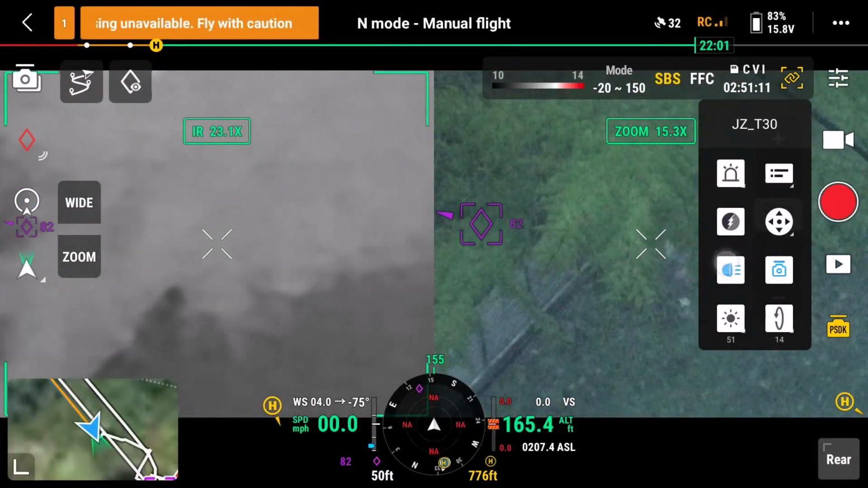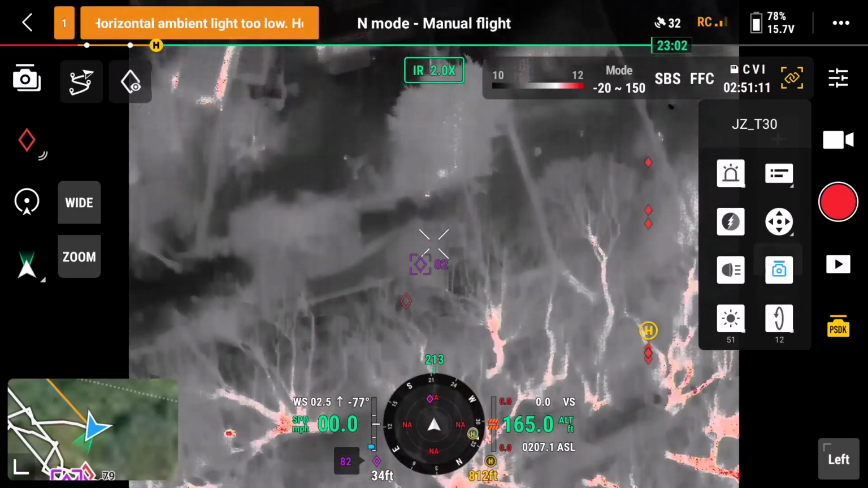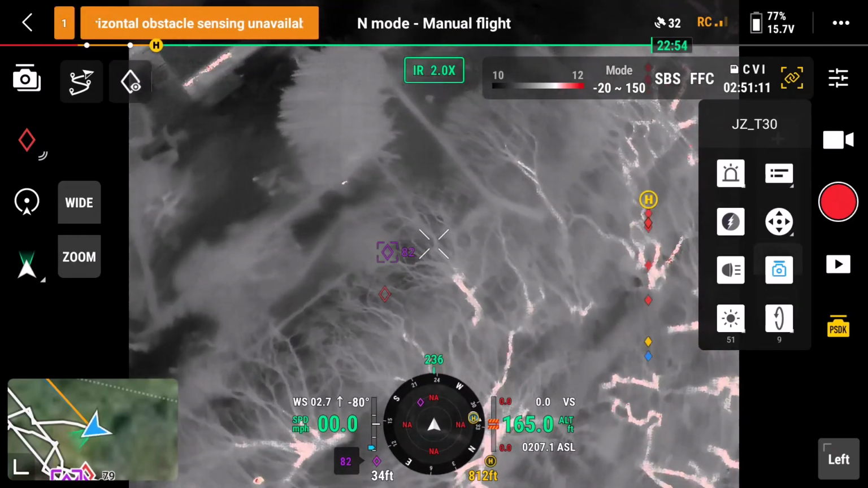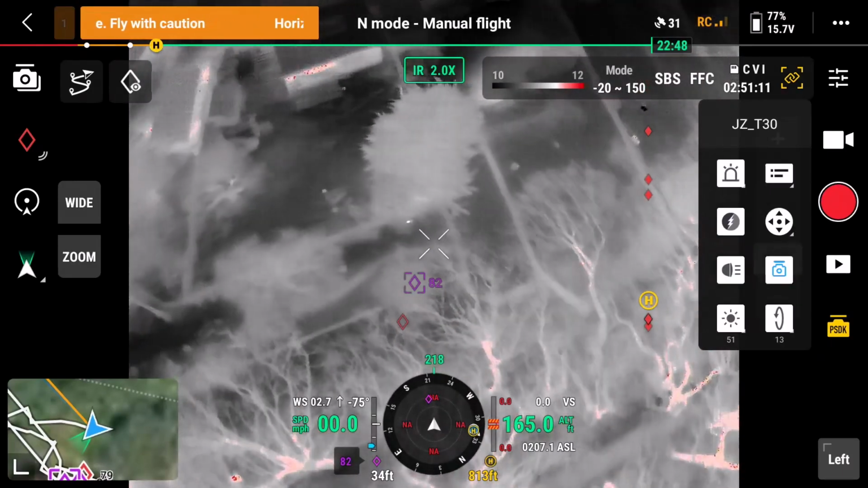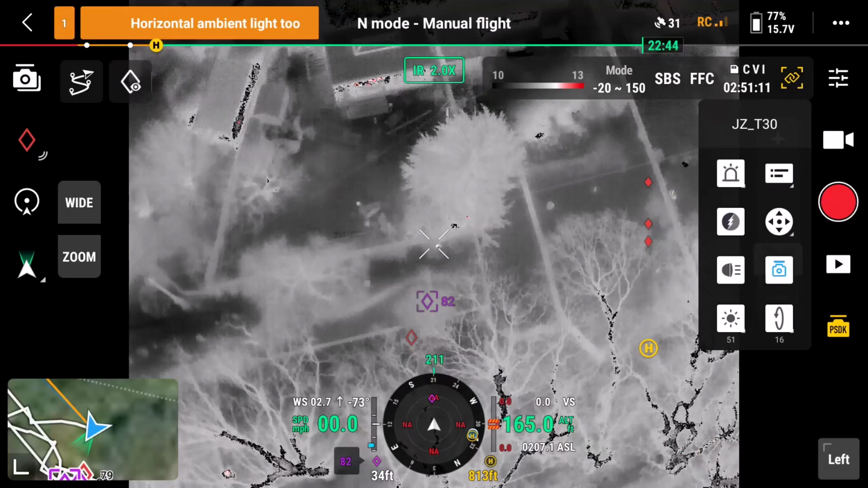Let's turn that beacon off. They're standing there. I wonder if there's a footpath. It looks like... Is there a path through from there? Looks like it, doesn't it? Yeah. God, this is frustrating.